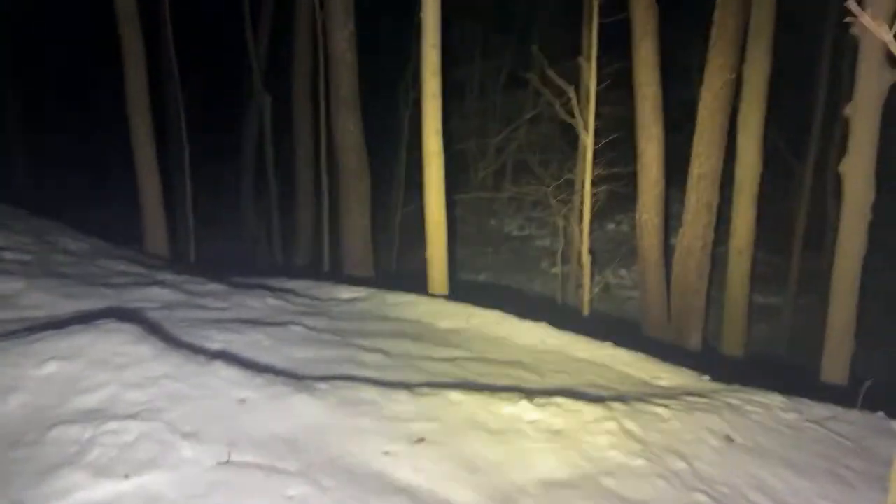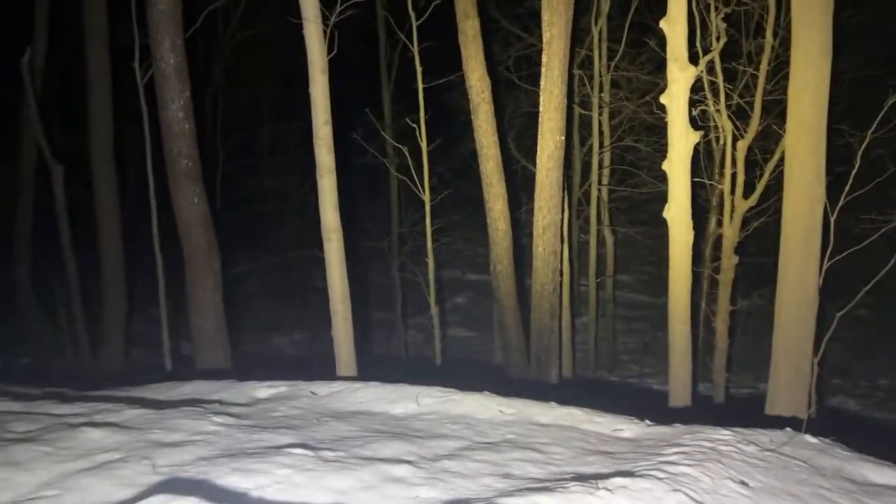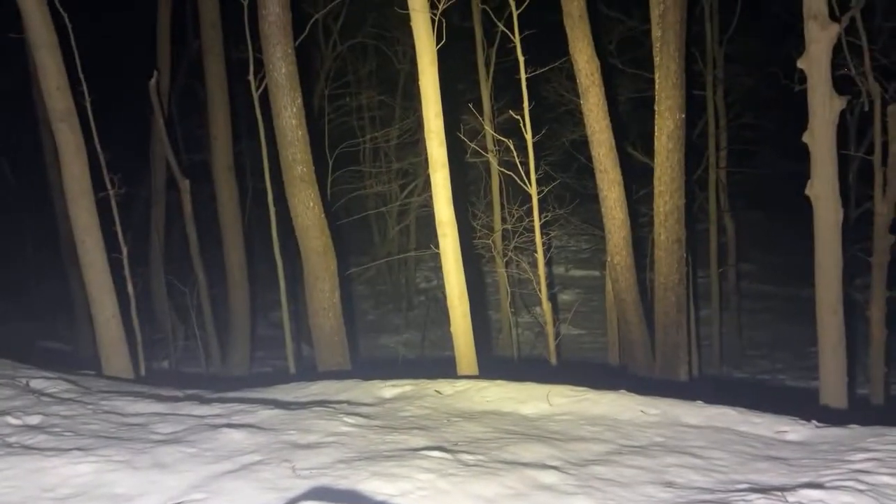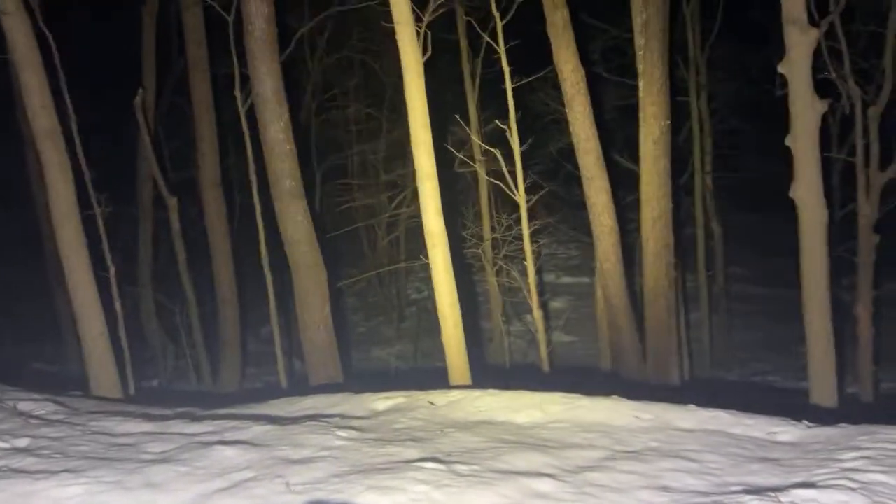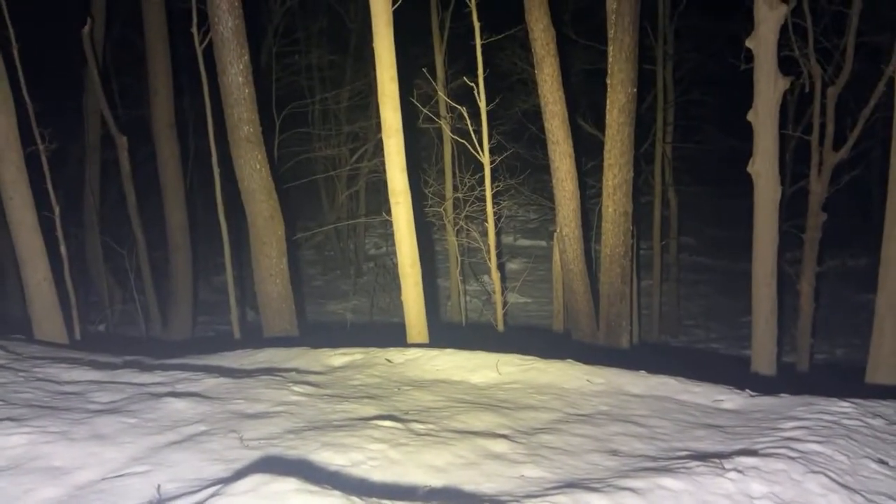Something's moving along with me in the woods over on this side, on the right side of me. You guys keep saying keep looking left, but I keep looking right because I'm hearing something from the tree crash. I heard a thump over here, heard something moving through the brush, and I can see tons of tracks. There's wide open tracks.